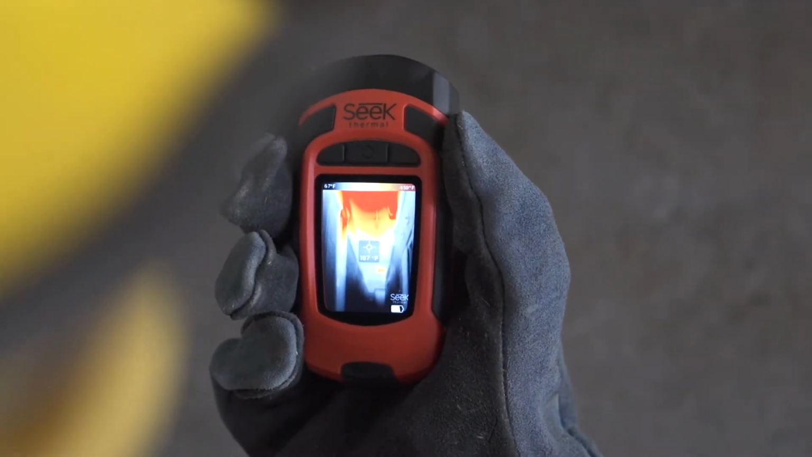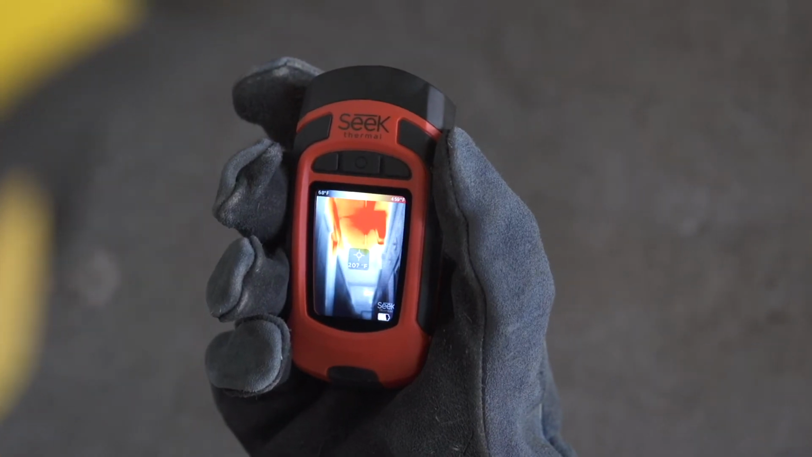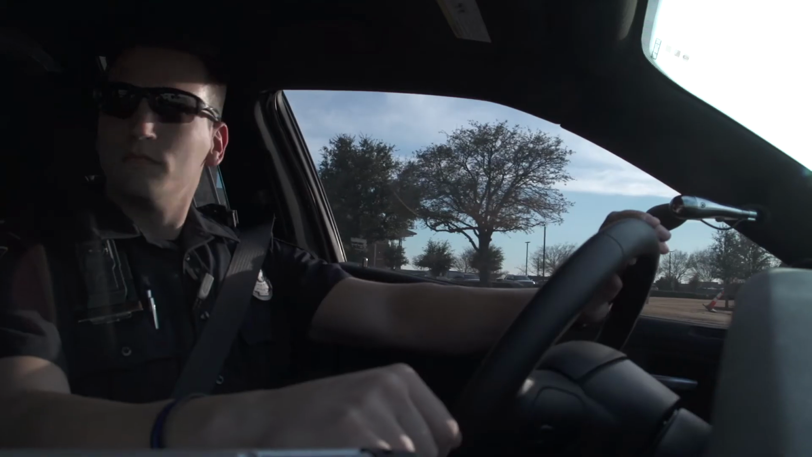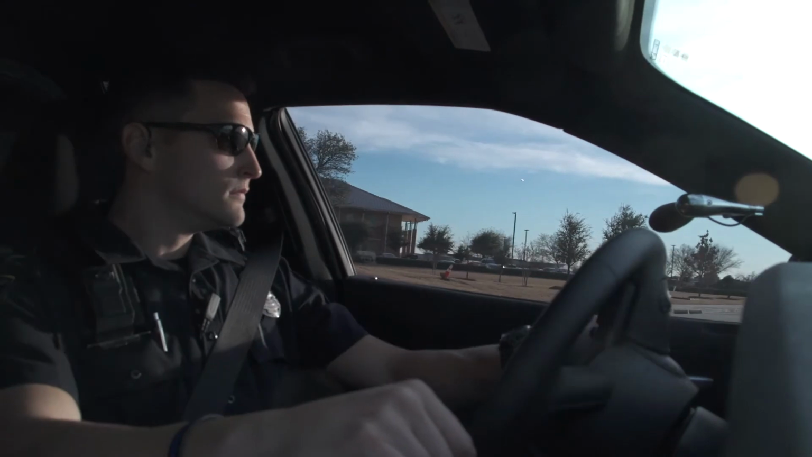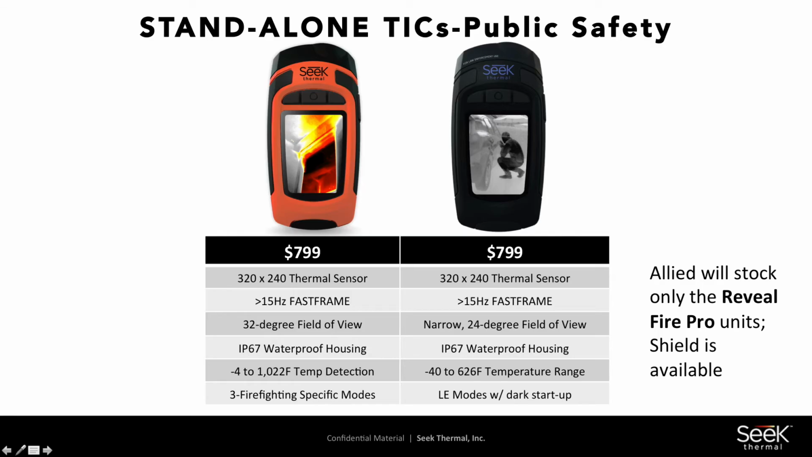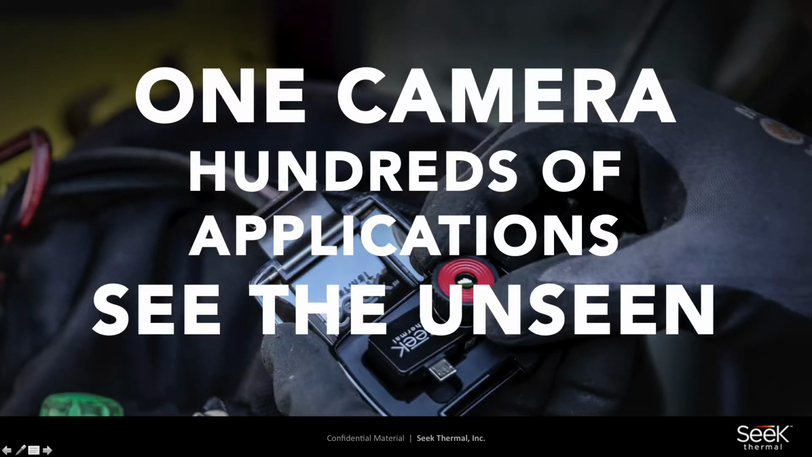And real quick, I wanted to point out 2 units available for the public safety sector. When we talked to Tamara and Marie on your product development team, they said, hey, you know, we do get some calls for public safety uses. So SEEK has created a line of public safety only usage. One is fire. It's a bright orange unit with specific filters and functionality for fire. And then we have a black one called the Shield that is focused on law enforcement, with law enforcement specific applications and uses. So at SEEK, we say we have one camera for hundreds of applications.